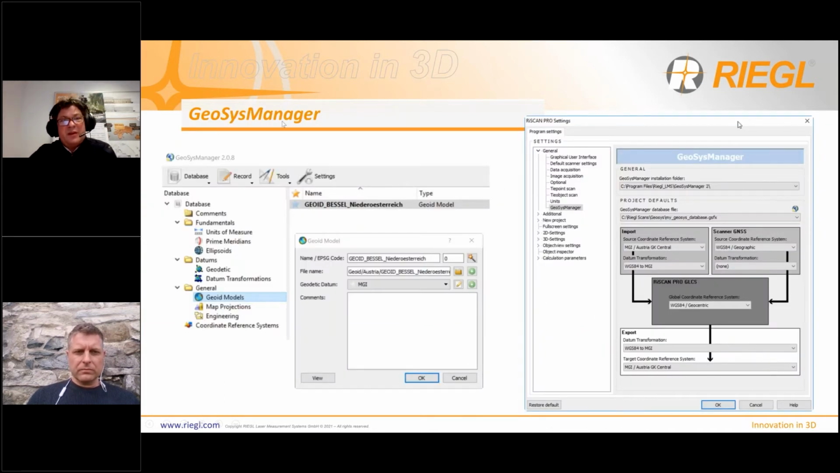With our GeoSys Manager, you can select the right geoid model, the different coordinate systems, and for importing the control points, for exporting the data, it's possible to use the coordinate system. The standard coordinate system of all our scan data is the WGS84 geocentric.